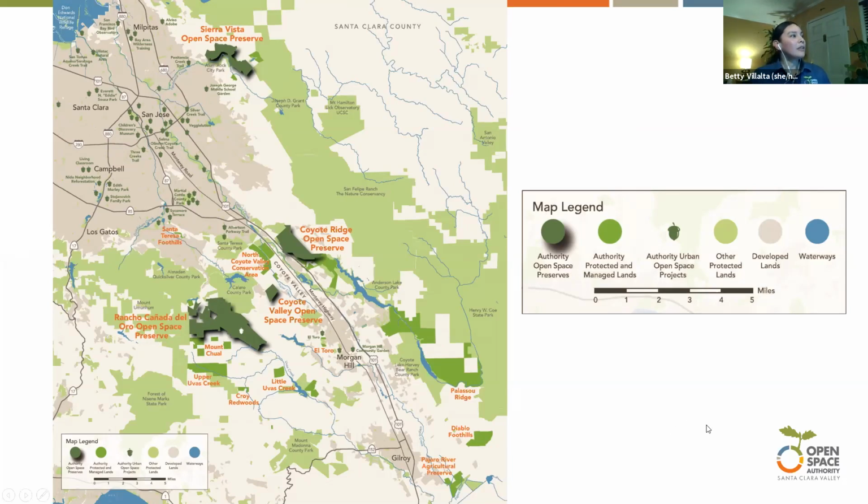So this is a map of our different preserves or lands that we manage. The dark green are our preserves, and the middle tone green are some of our protected, managed spaces as well. So our trail cameras can come from any of those locations. I don't have the specific locations on each of the videos, but I wanted to show you an overview. All of the videos are from Santa Clara Valley. Oh, Santa Clara County, I'm sorry.